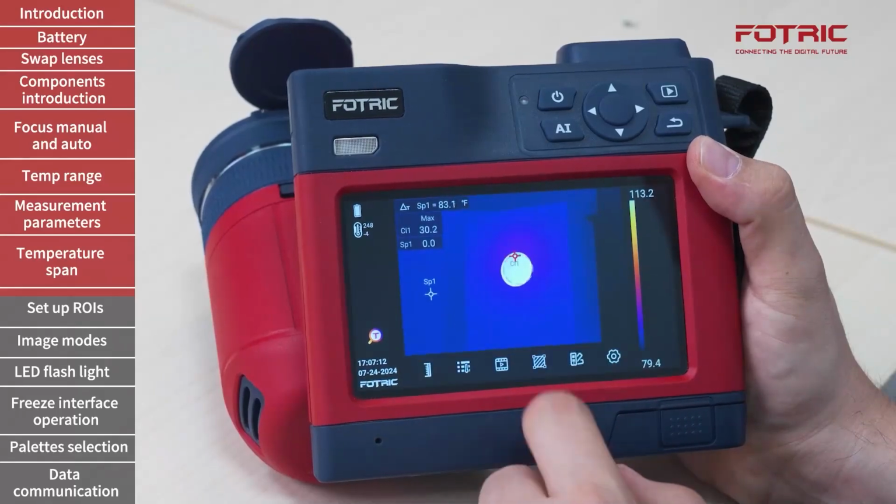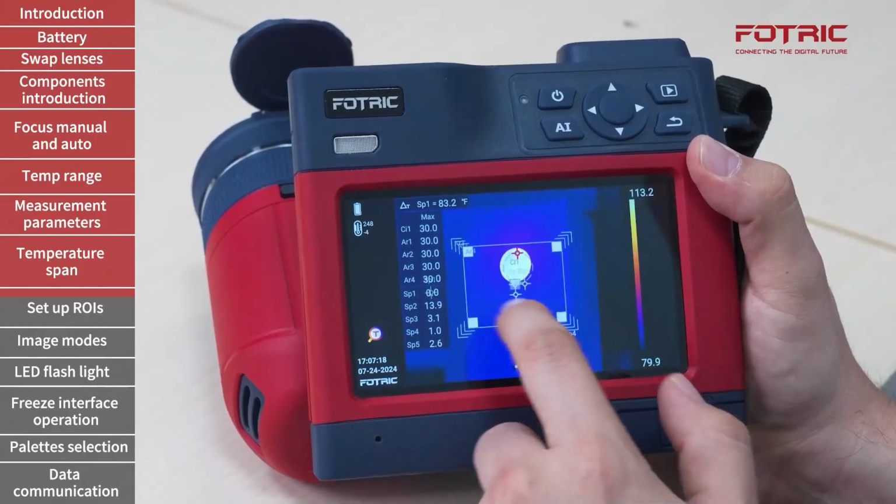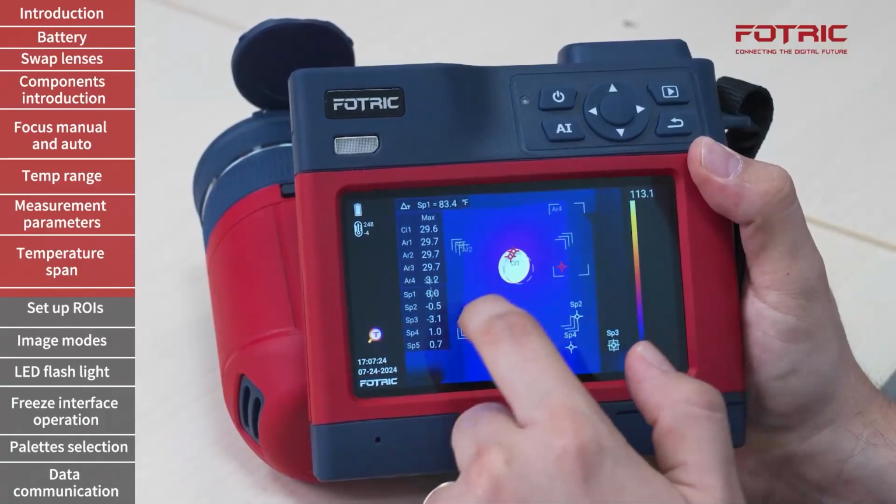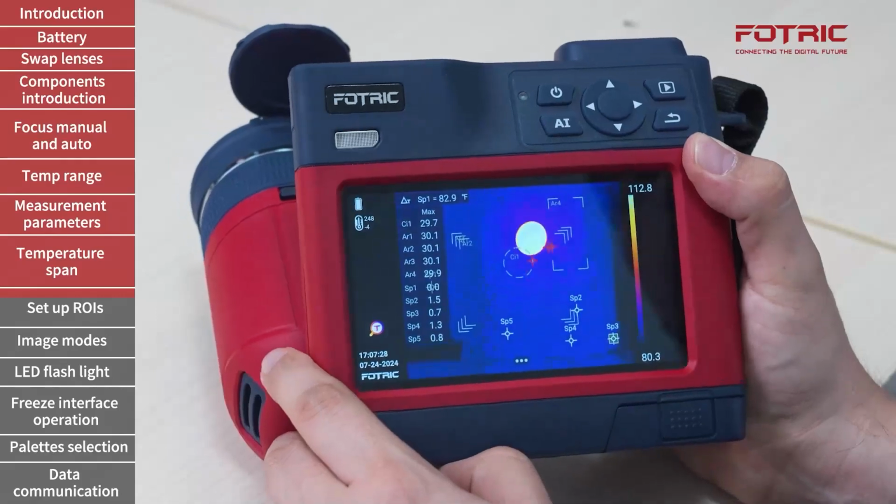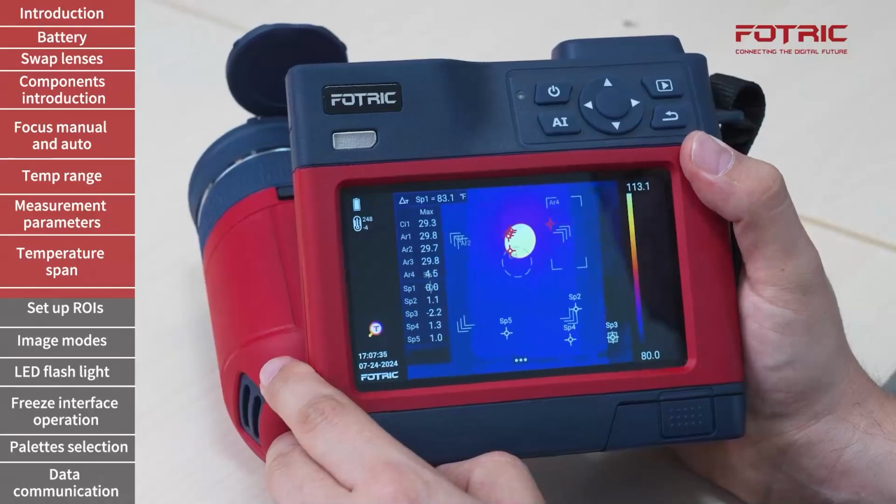So what happens when I add additional areas of interest, like multiple boxes, a few more spots? Everything that you see on the screen, every box, is calculating temperature differences simultaneously versus spot 1. So even if I move the camera around, all of them are doing calculations simultaneously.